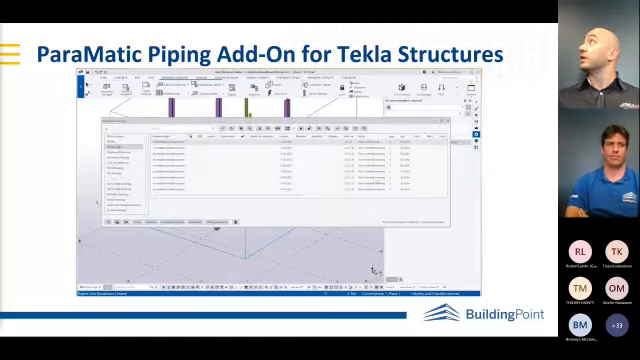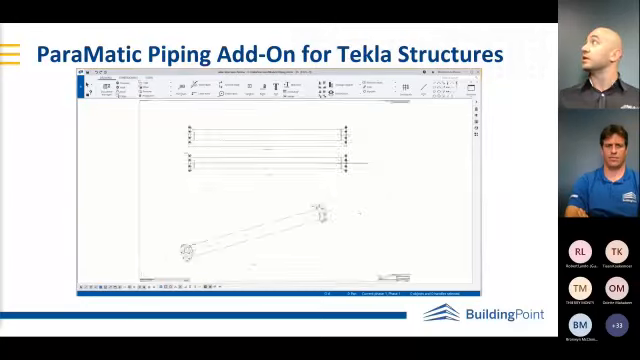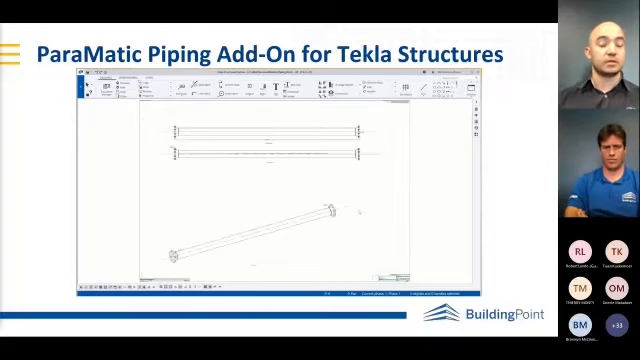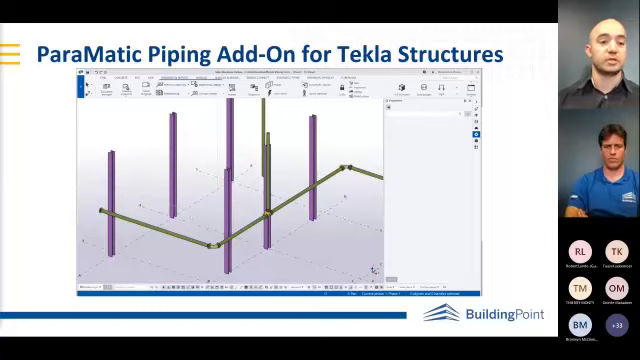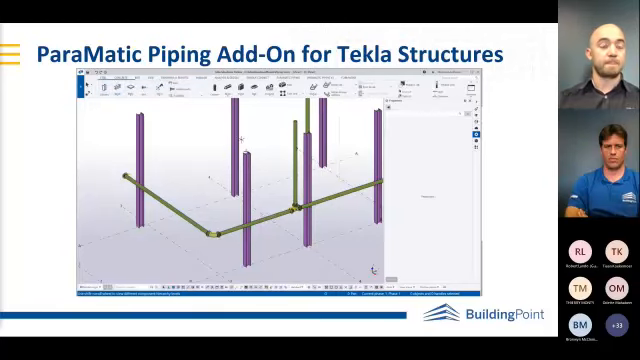From there, we can then go over to the drawings that are generated automatically. It generates a rough overview of the line and then some spool drawings dimensioned accurately to be fabricated. Instead of trying to use isometric drawings, which I don't believe most of our artisans can read anymore, we give you a detailed fabrication drawing.